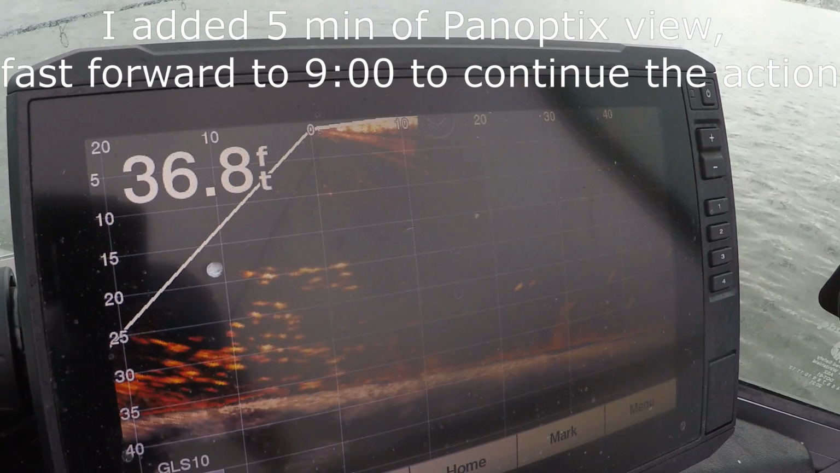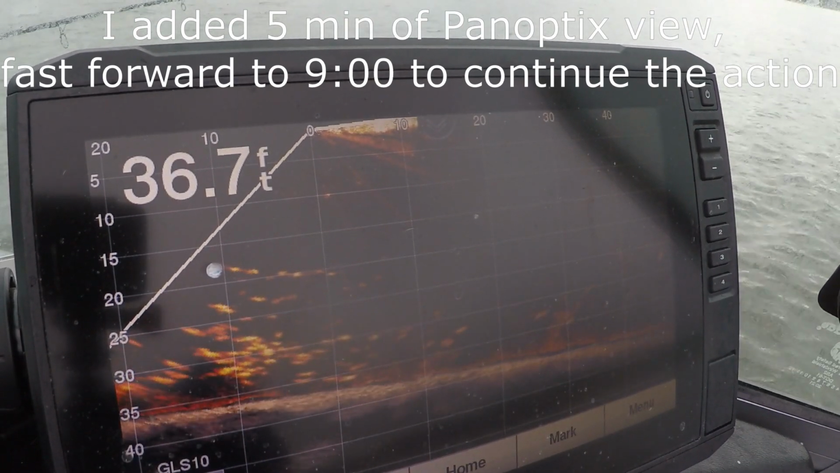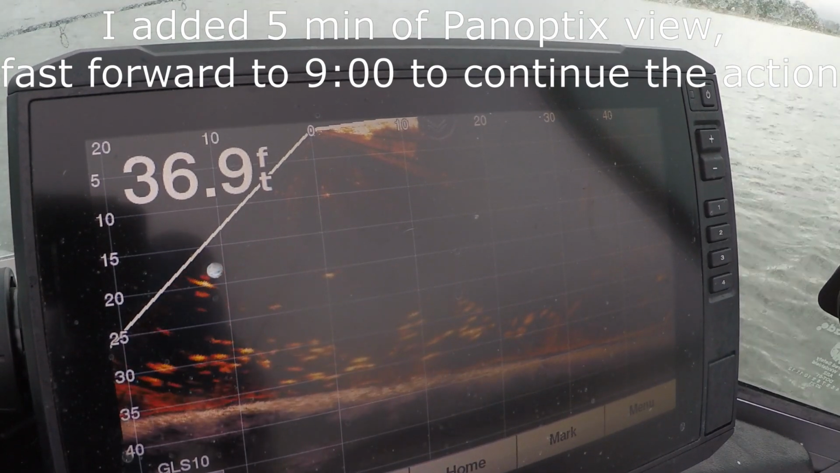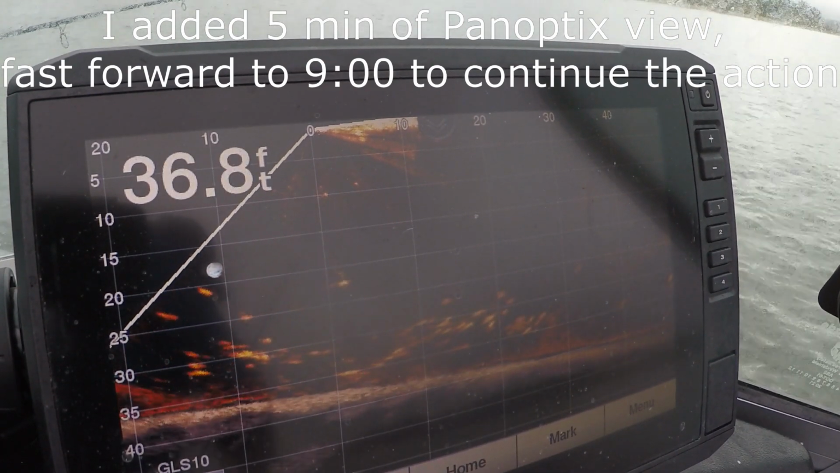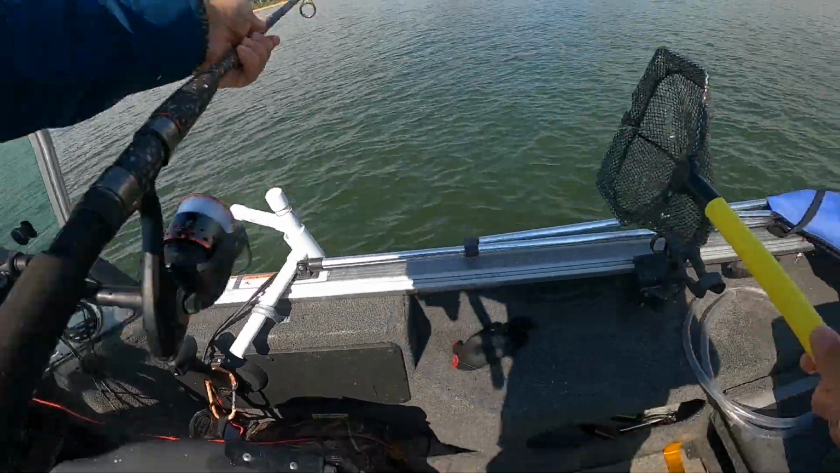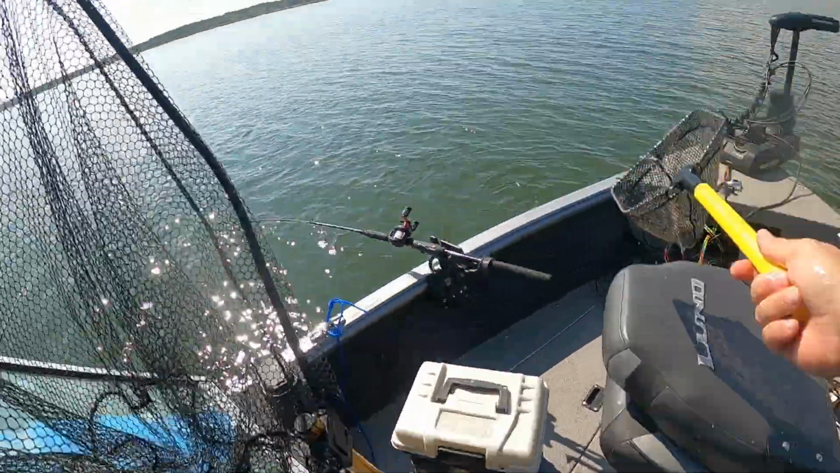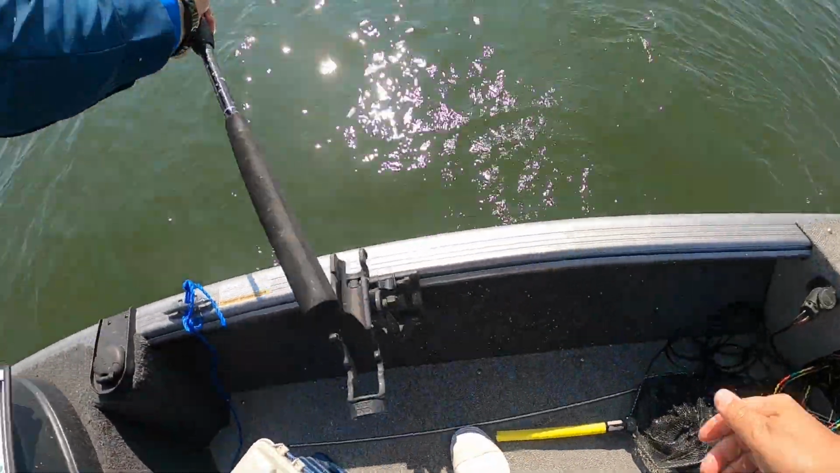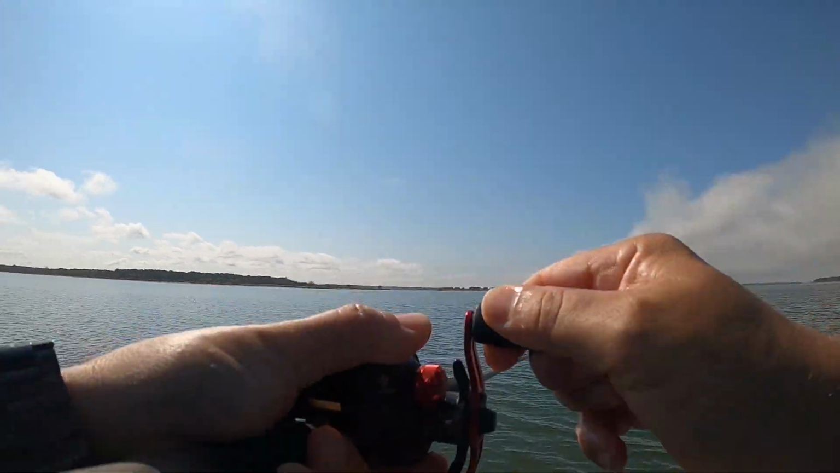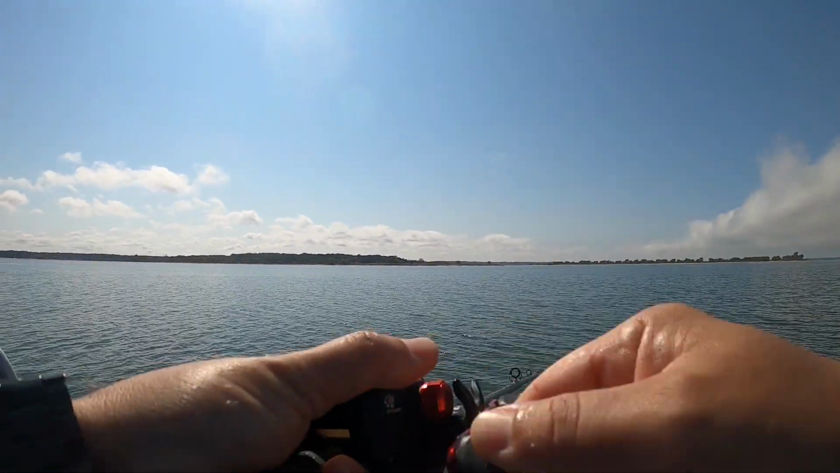We should be getting bites. Unless our bait's just too big, I don't know. Let's see. Big ones in there. Oh, yeah. Fish on, I'd say. Oh, nice fish here. Smaller bait.